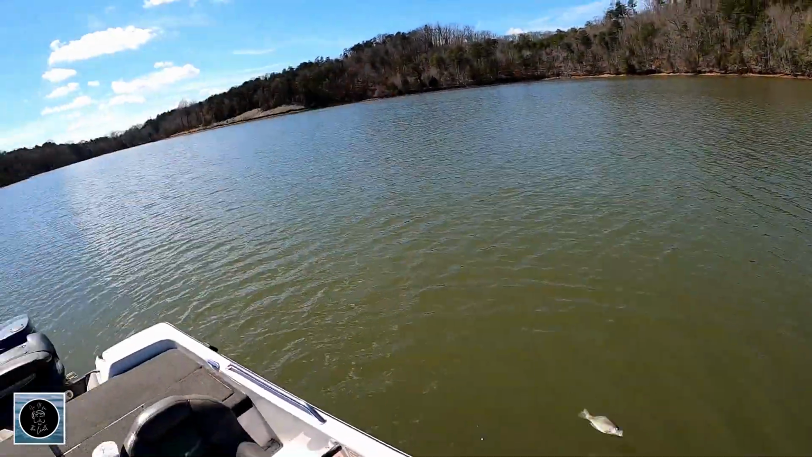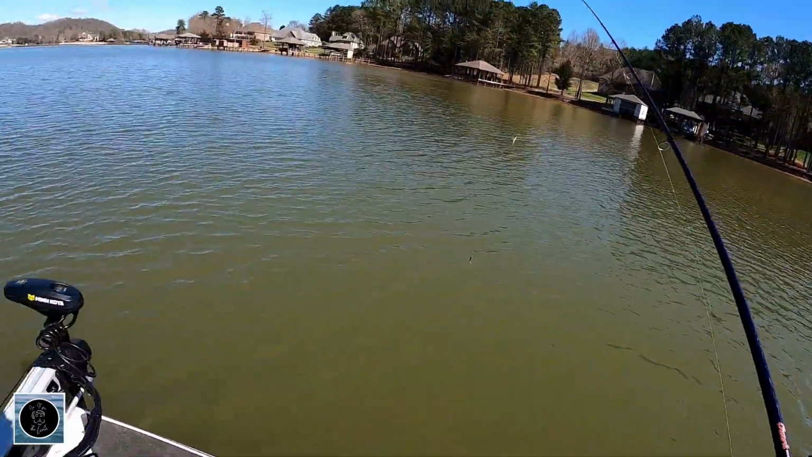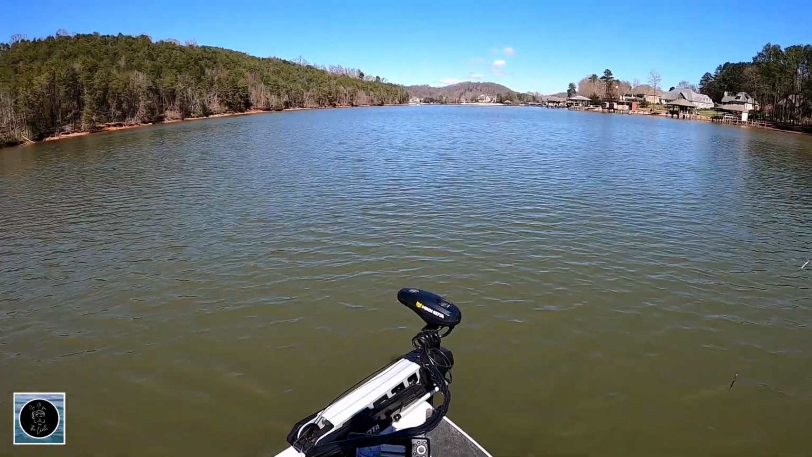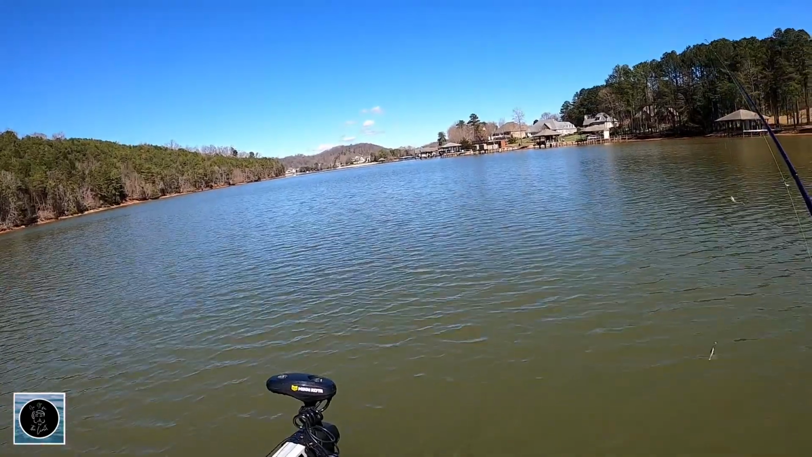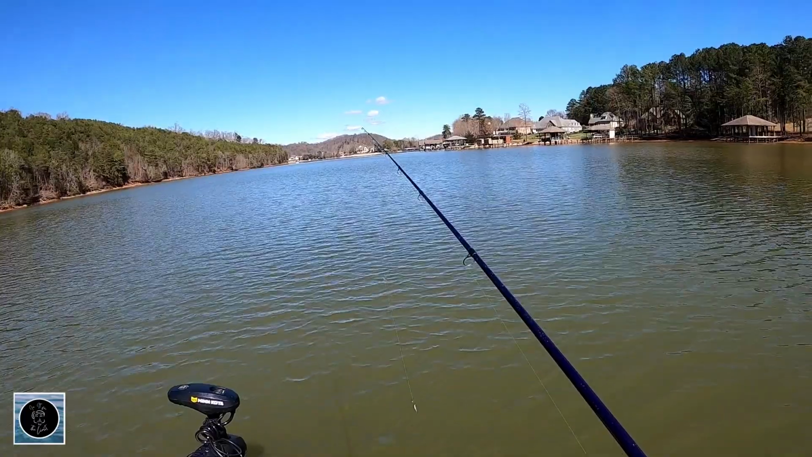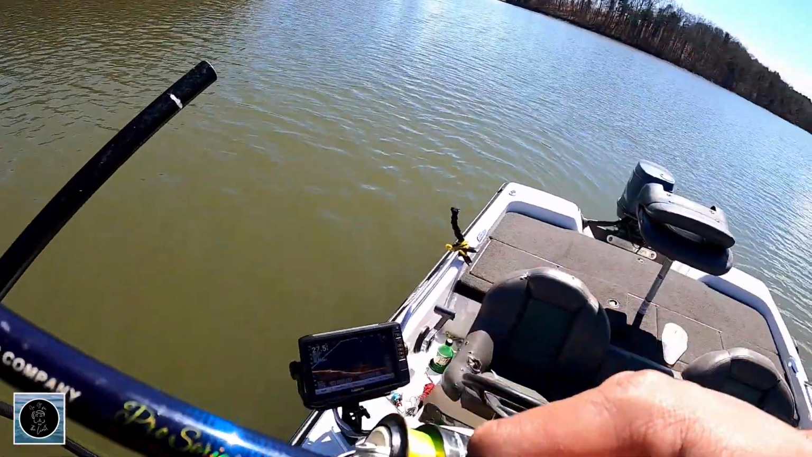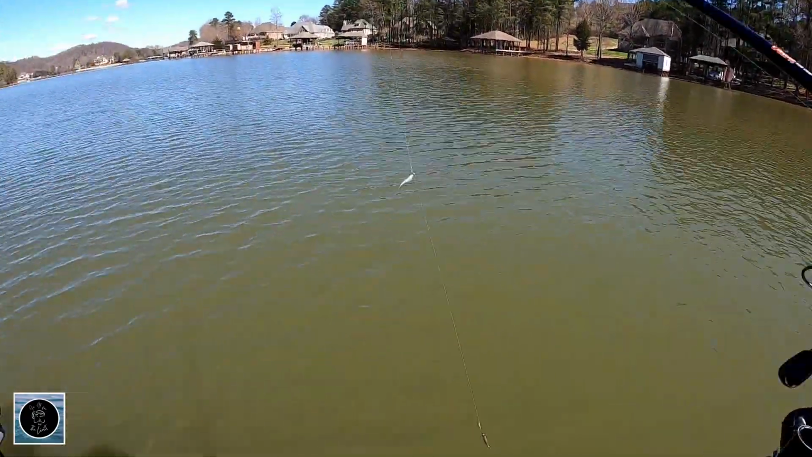If you don't have a scope and can't see what you're doing, you can still do this as long as I mark it on my down imaging. My trolling motor has the transducer for my Helix, and I'll mark it on it, and I'll sit, and I can use my 2D to watch it, or if you don't have that either, I just keep dropping until I get bit. And that's the way I used to always do it before Livescope.